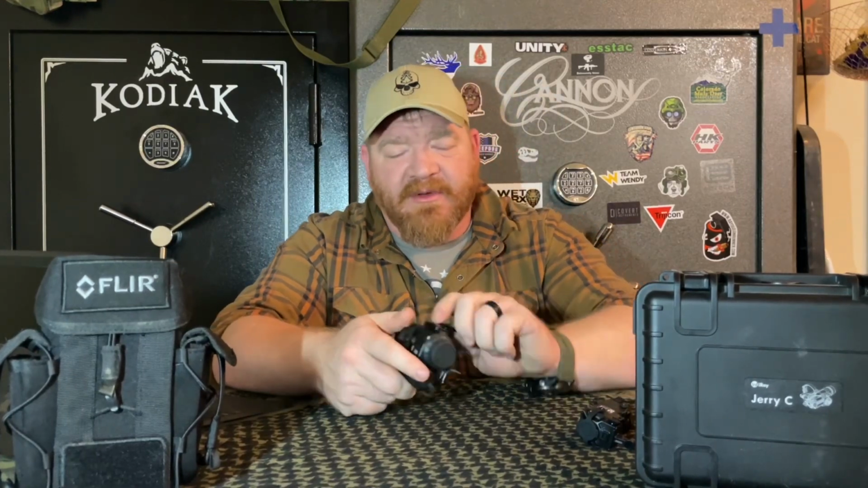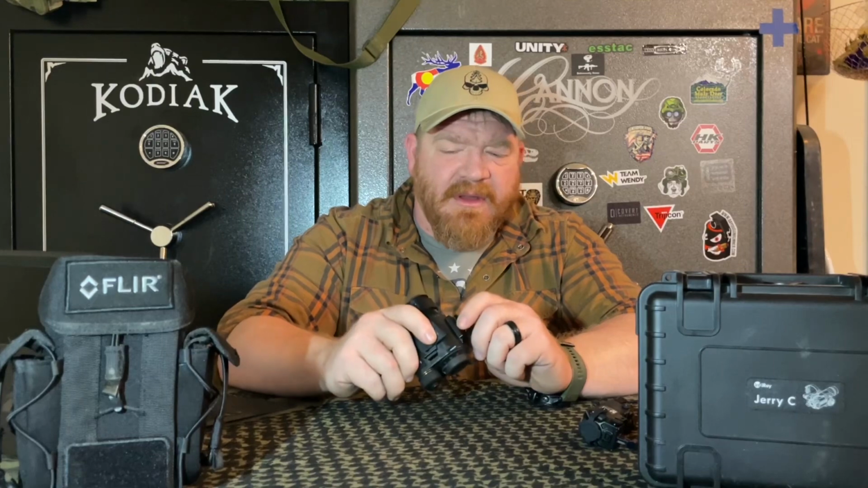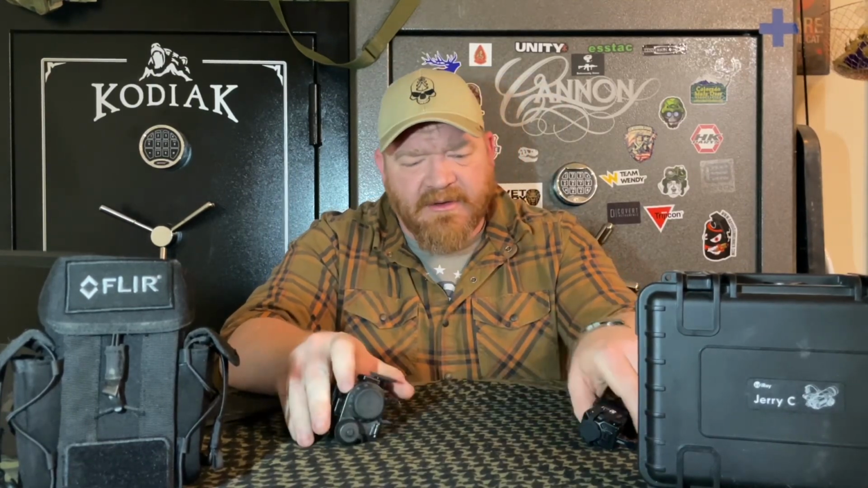They won't be able to differentiate through the device whether something is a light source or otherwise, but they'll have the one naked eye available for that purpose, but they won't be able to see any infrared, which is a downside to it, but it is nice that it can be a standalone unit.